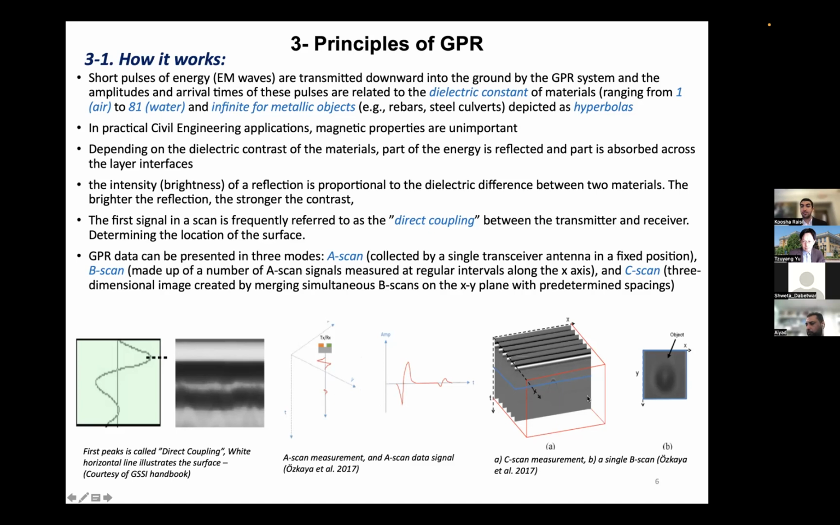And the C scan is a three-dimensional image created by merging simultaneous B scans on an XY plane with predetermined spaces.